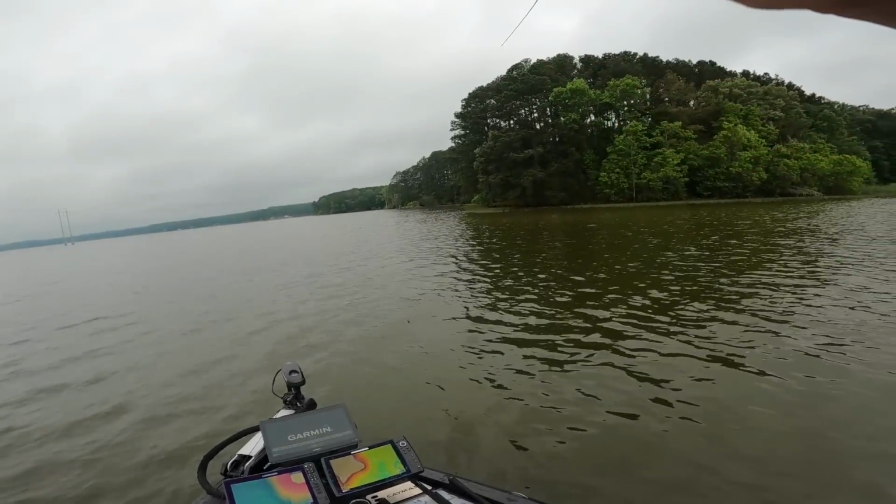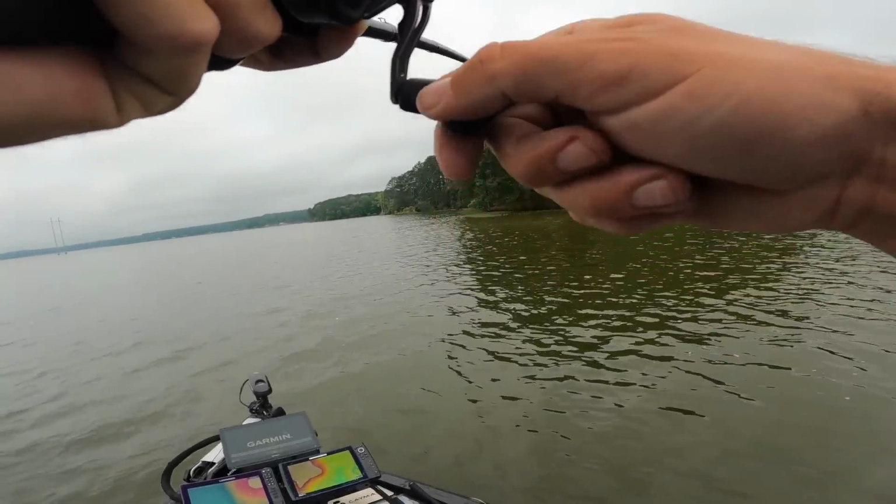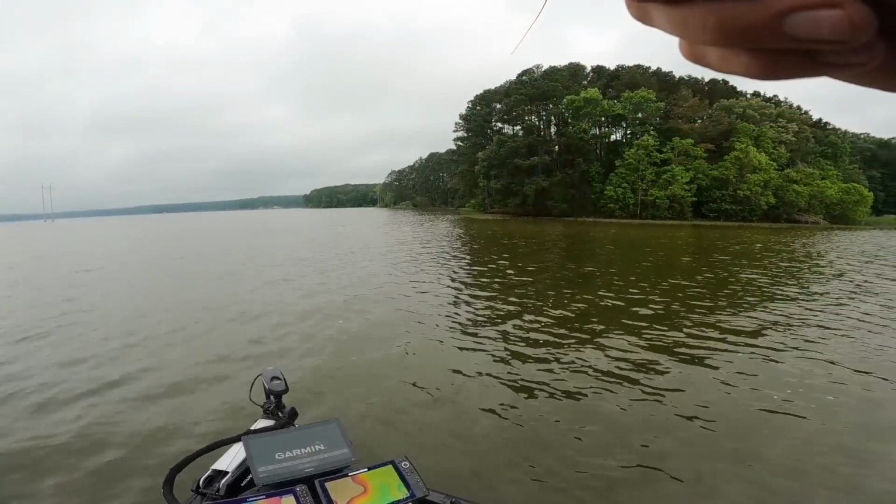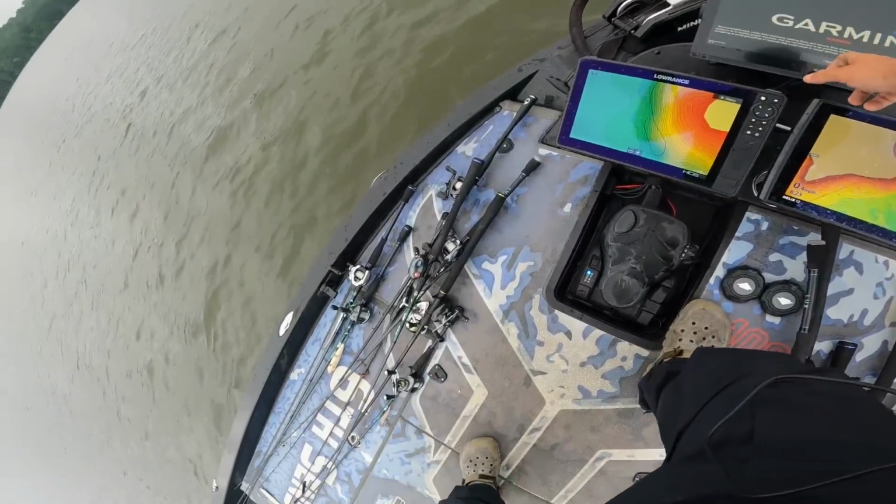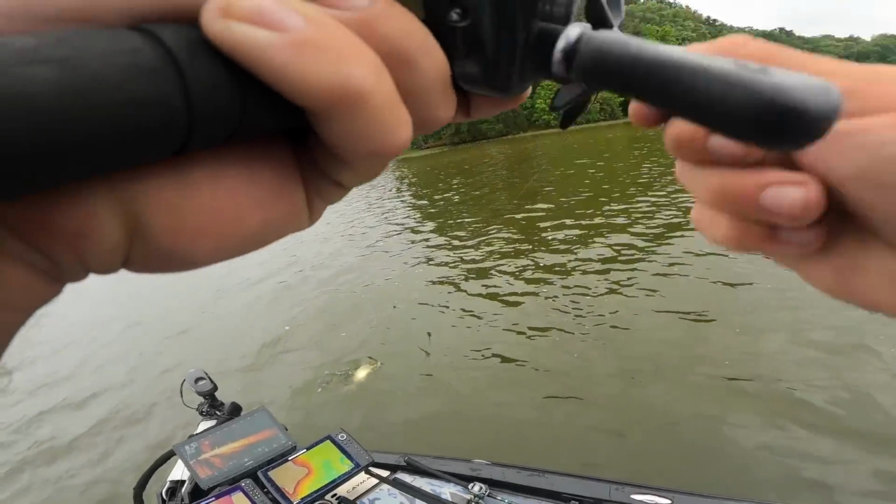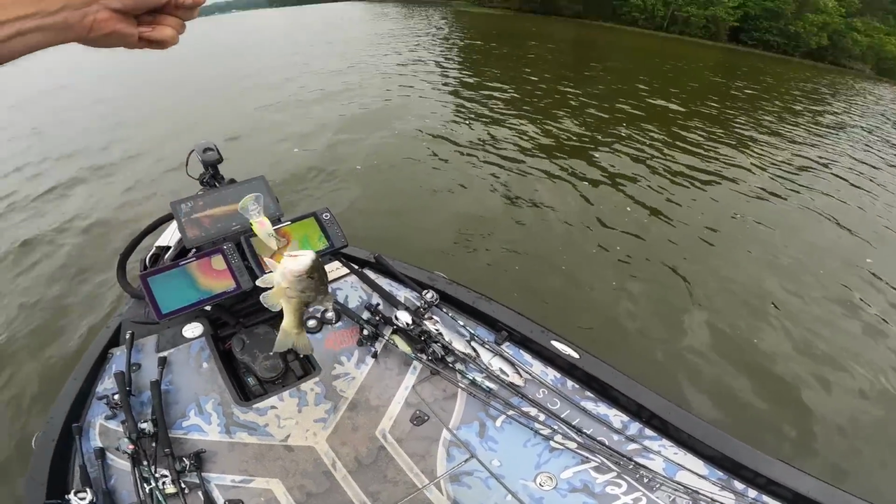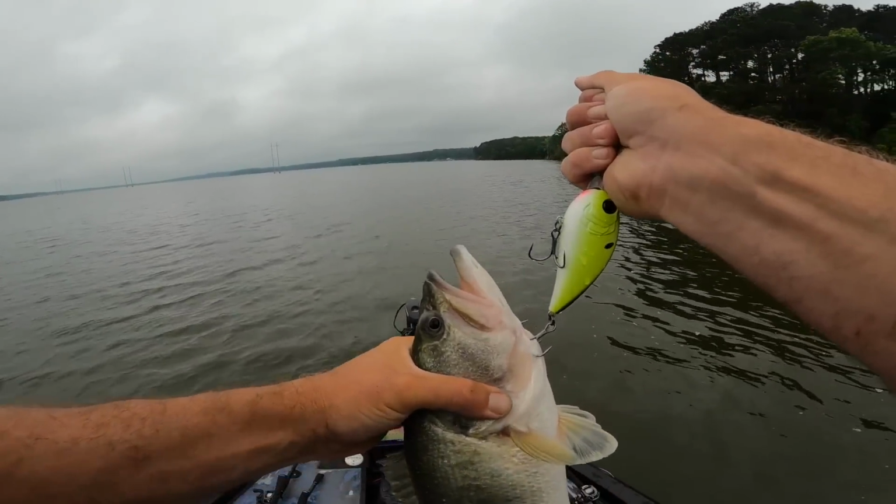Haven't caught a big one on a crank in a minute. I think it's a mega giant. I just think they're fighting so hard because they're trying to take it from their buds. Oh, it's underneath his chin, that's why. God dang, I thought I had a big old piglet. Not a bad one though. Biggest one so far, probably 3.5 on the 500.